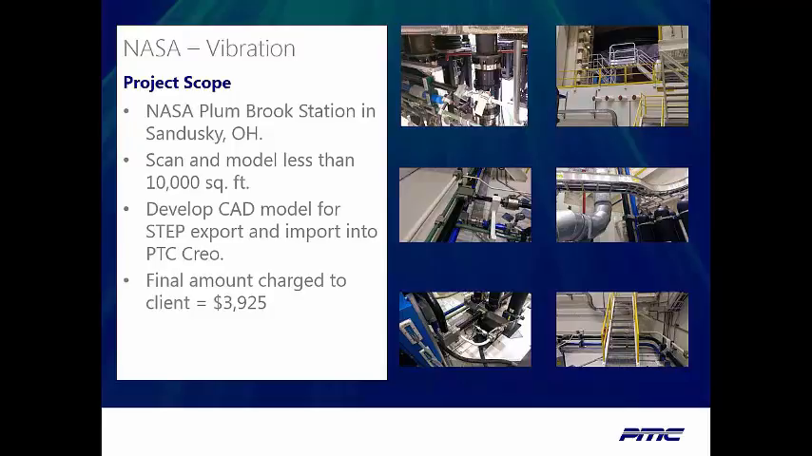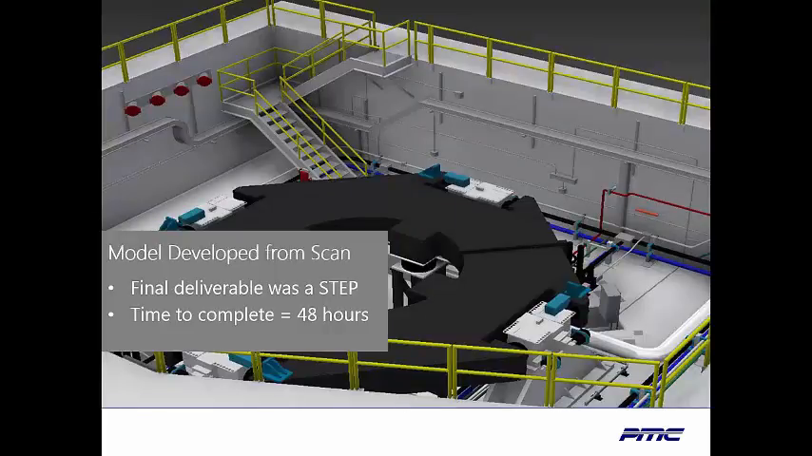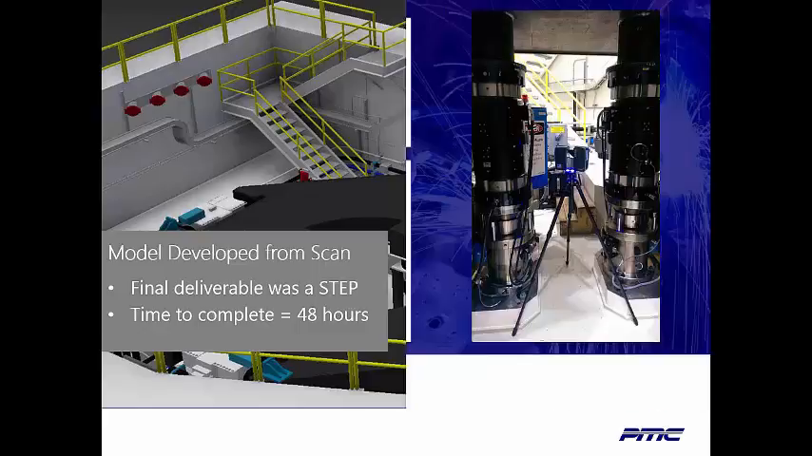So for the actual data acquisition on site, it took us about 3 hours of travel time, round trip, a little less than 4 hours of scanning, and we chose to do it in color even though it wasn't contractually required. We were able to pretty easily complete the model, although it turned out to be a little more complex than maybe we thought it would be at first. It took us about 48 hours of modeling time.